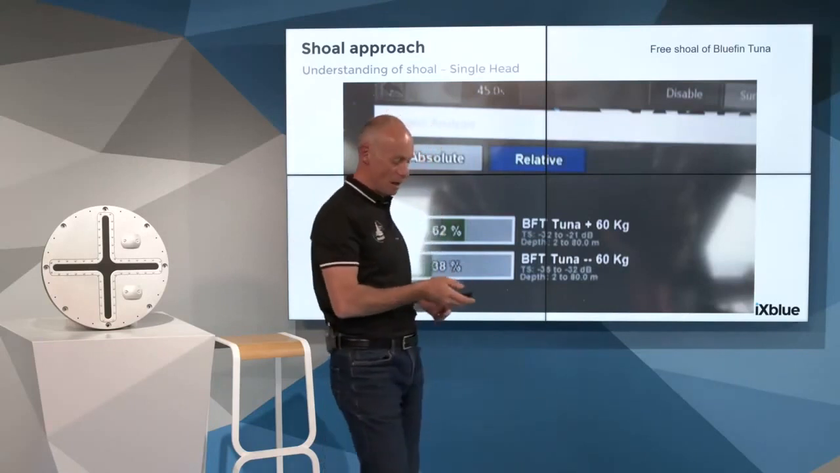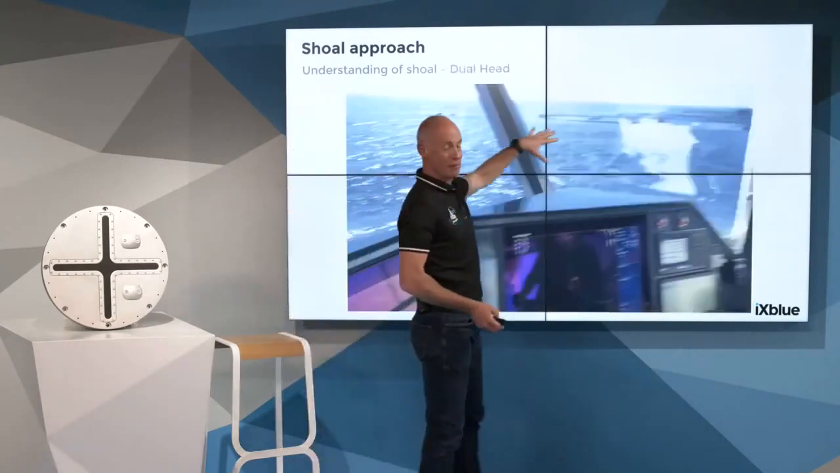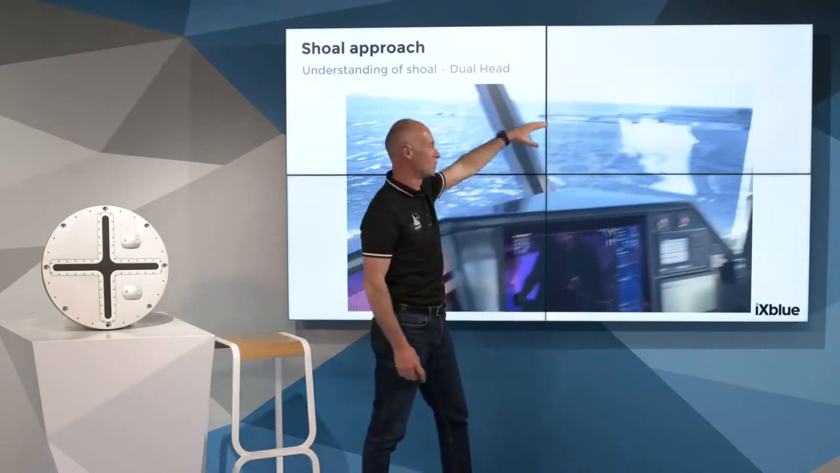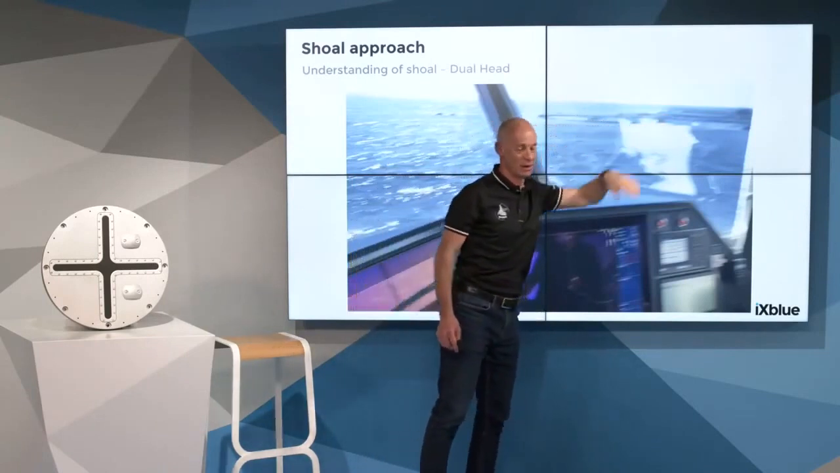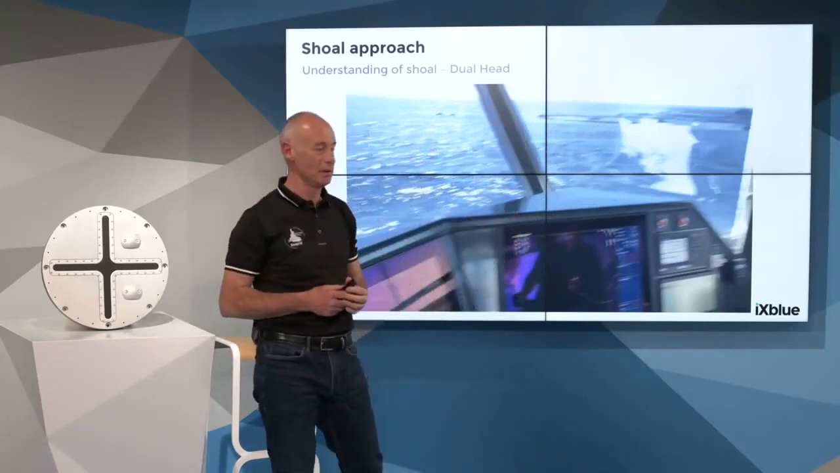I'll explain. We are talking about a tuna farm, tuna cages here. That's the tuna cages, and inside the tuna cages there is some stock of tuna. They farm the tuna. That's red tuna in the Mediterranean Sea.